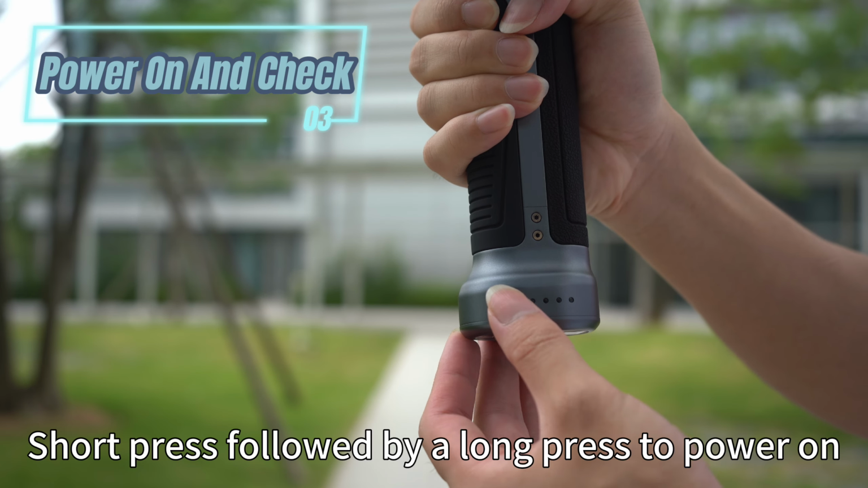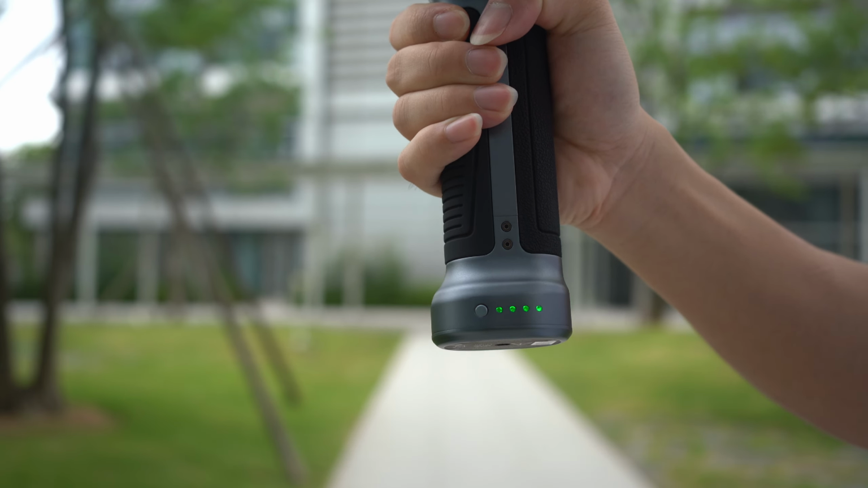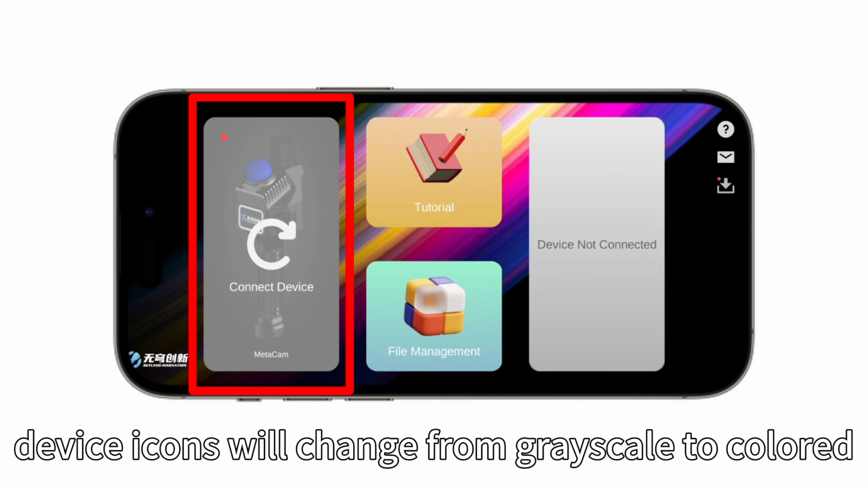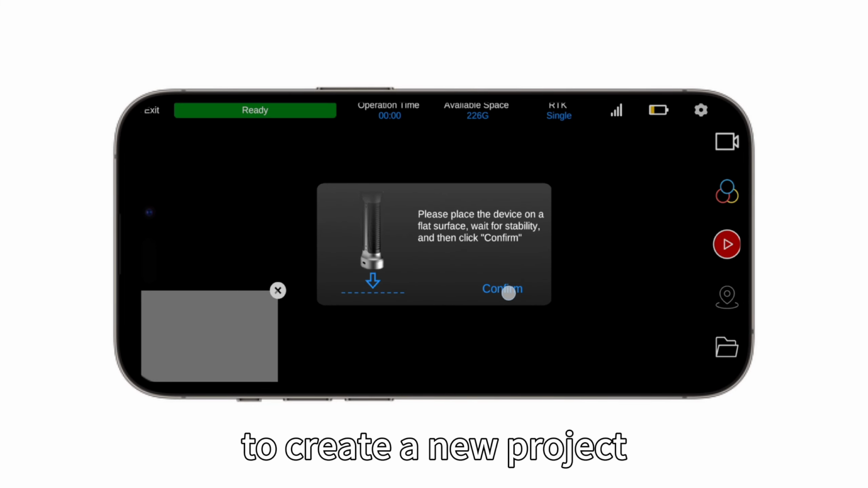Short press followed by a long press to power on. The system will become ready within a few seconds. Open the MetaCam Go app and connect to the scanner's Wi-Fi. Within the app, device icons will change from grayscale to colored. After connection, tap the button to create a new project.